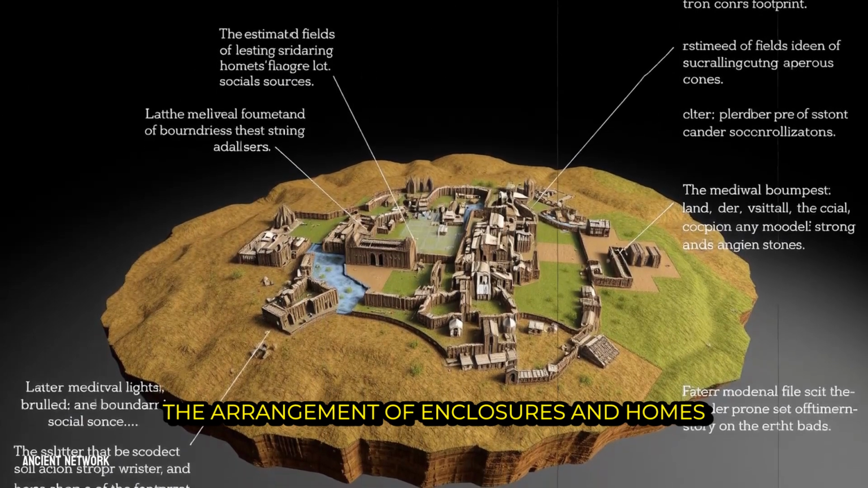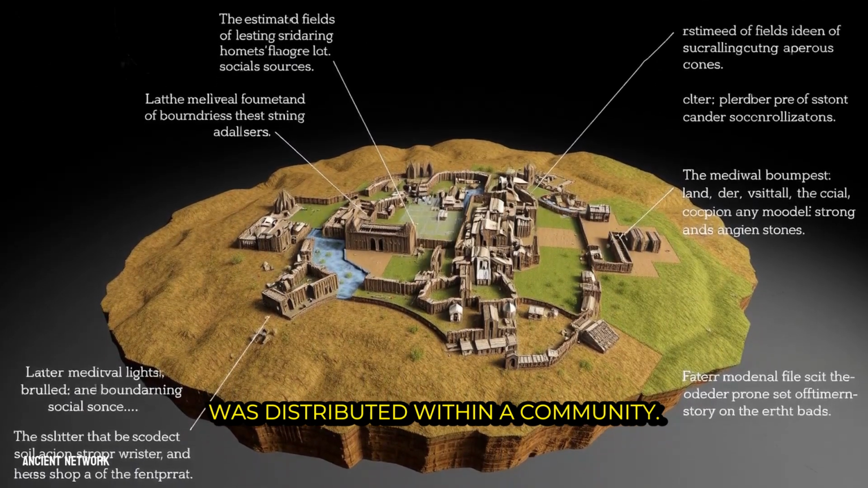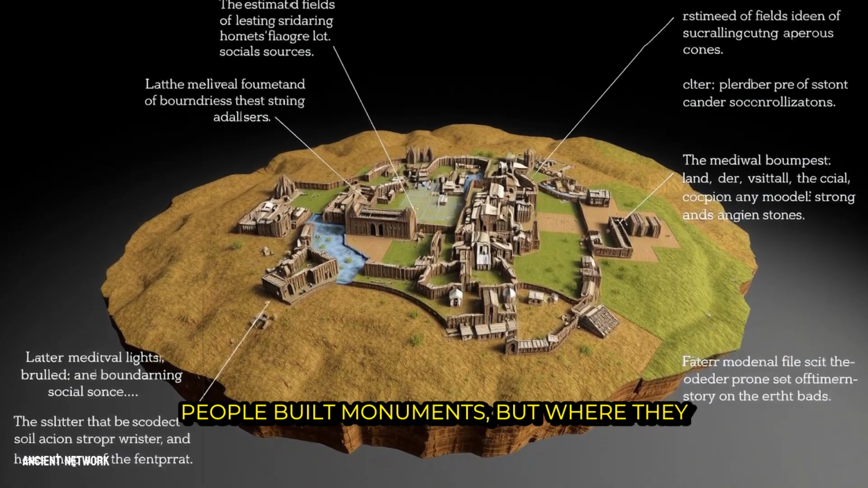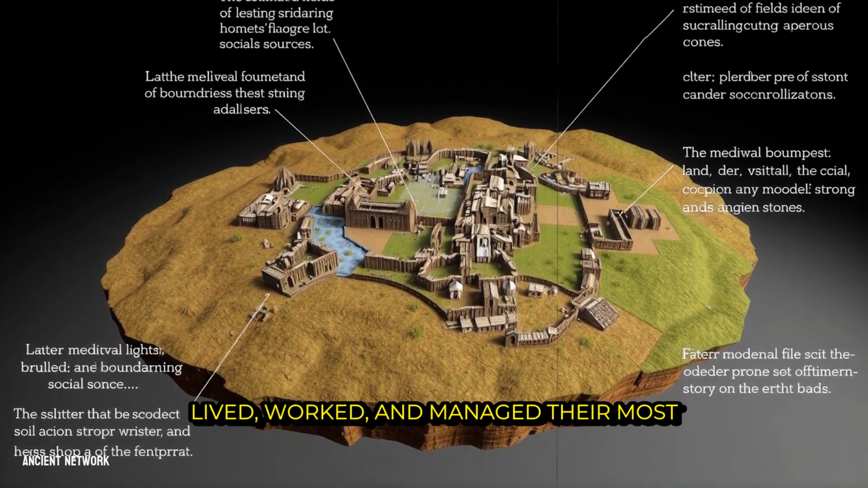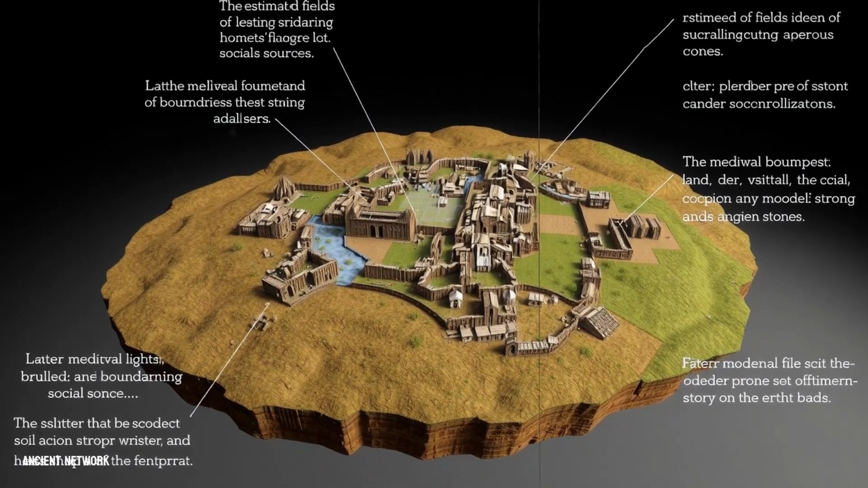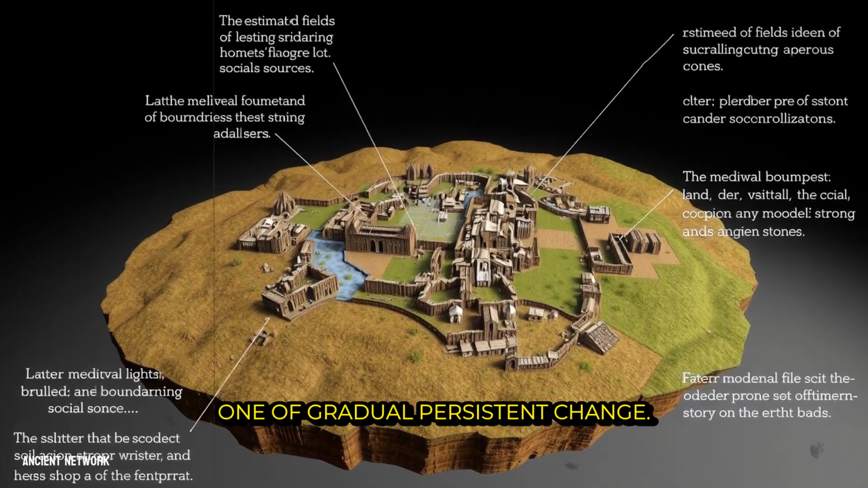The arrangement of enclosures and homes hints at how wealth or status was distributed within a community. It shows us not just where people built monuments, but where they lived, worked, and managed their most vital resource, the land itself. The story these landscapes tell is one of gradual, persistent change.